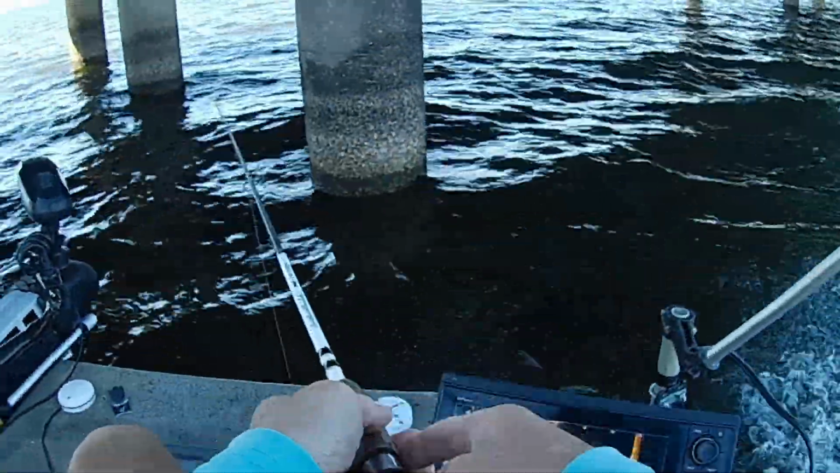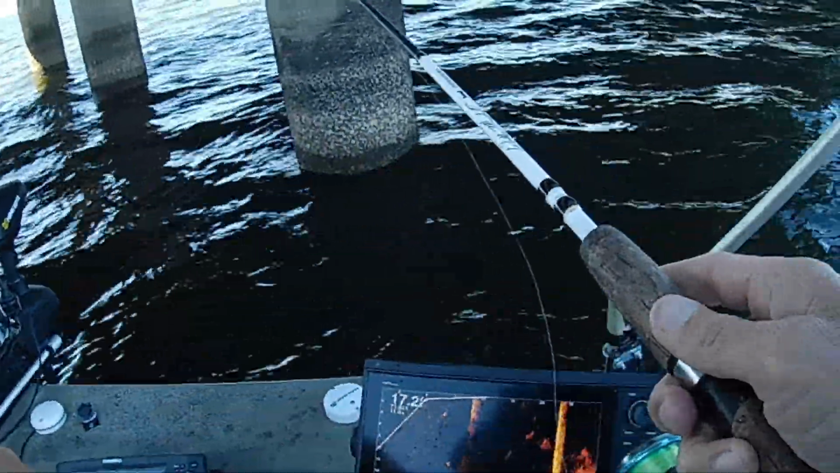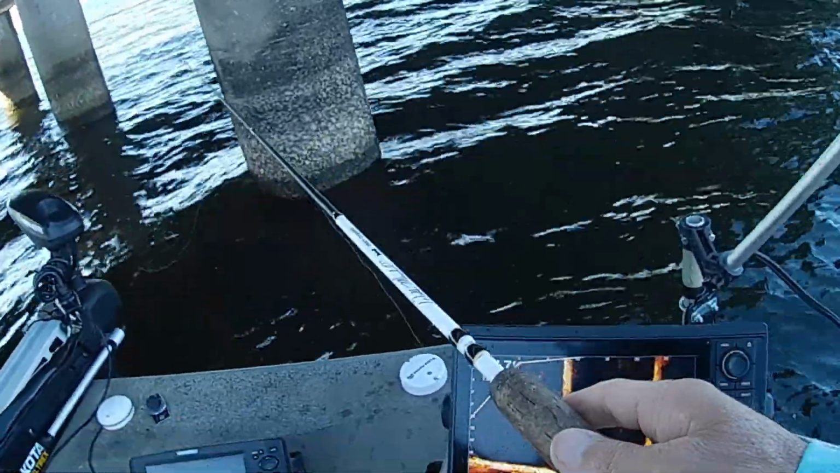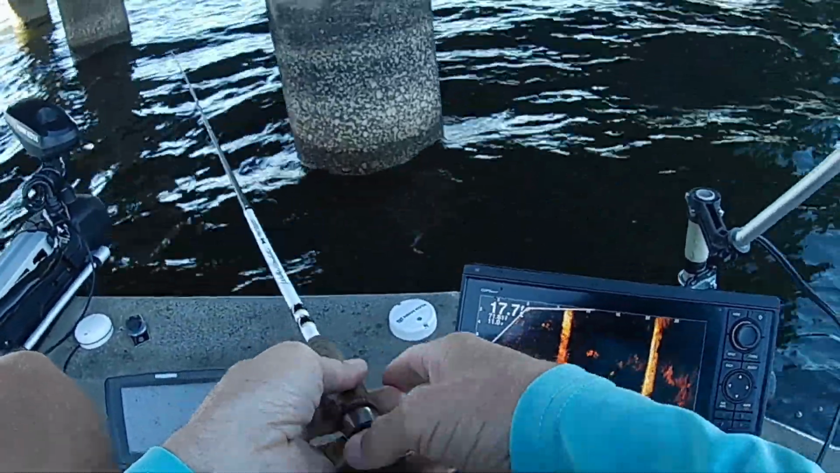And y'all can tell, I don't know if you can or not, but I've got this live scope just shooting down the set of these pilings so that I can see all those crappie. And there's a bunch of them down there. They're all relating down close to the bottom.